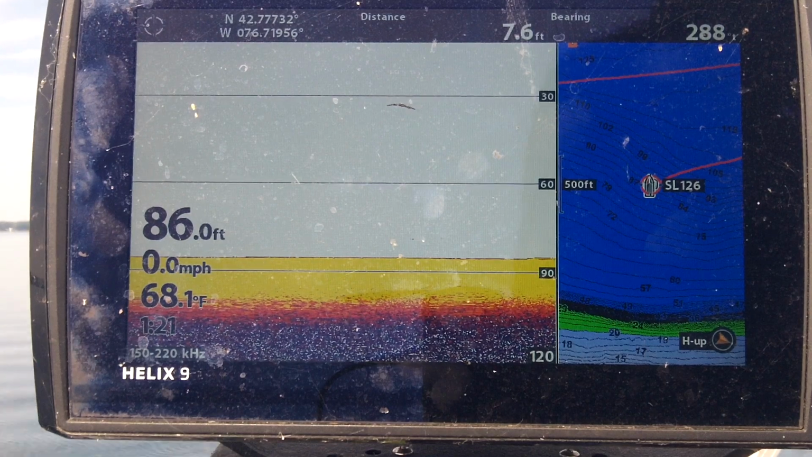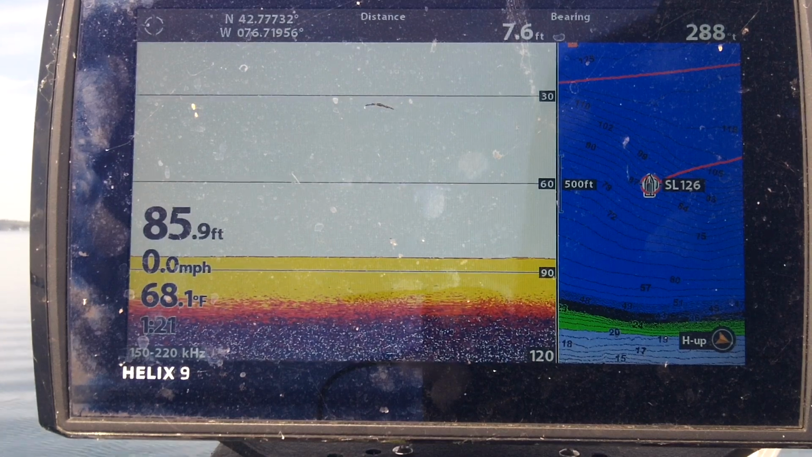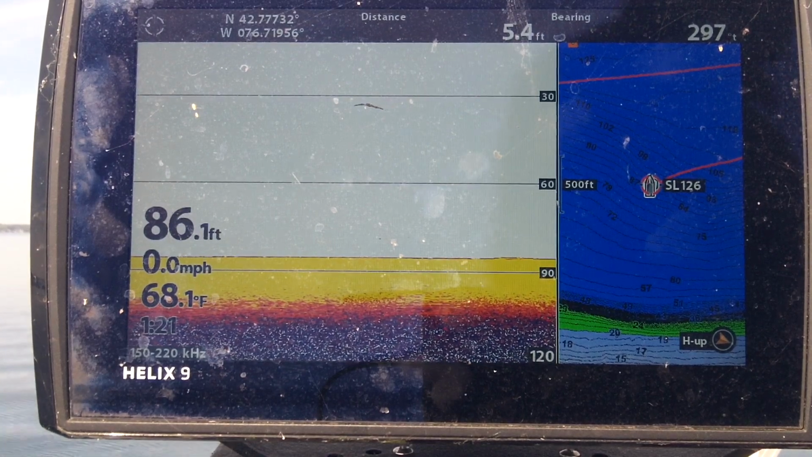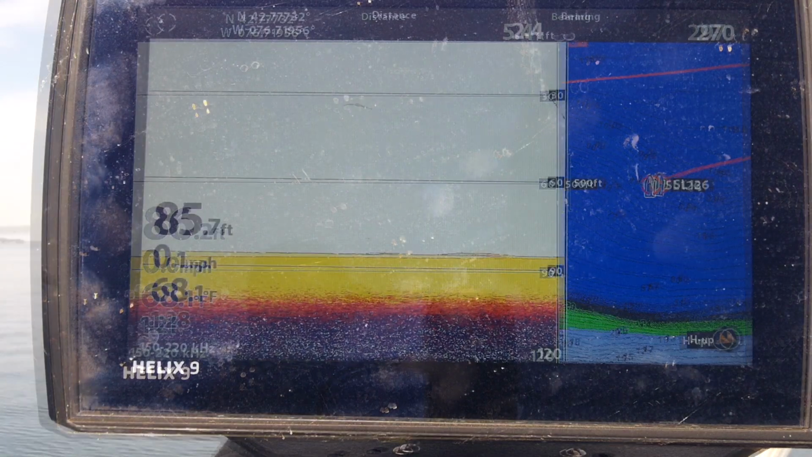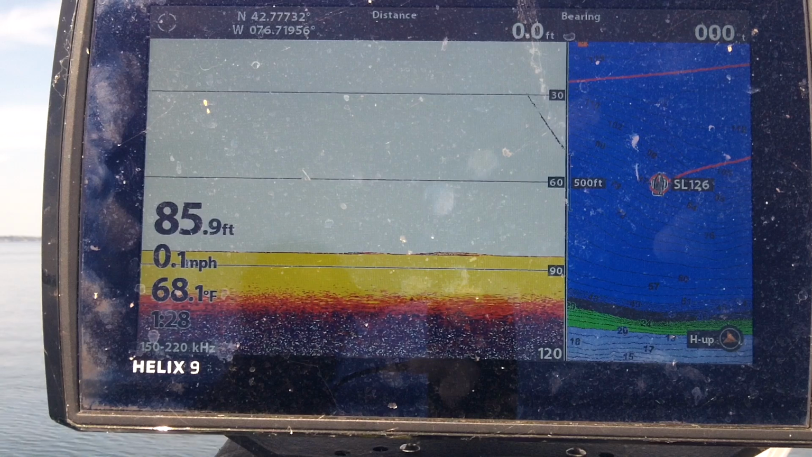So this screen shows what I believe to be a fish suspended at about 32 to 33 feet in the water. And as the screen moves across, we're going to get another section. And this one shows a couple of fish on the very bottom.